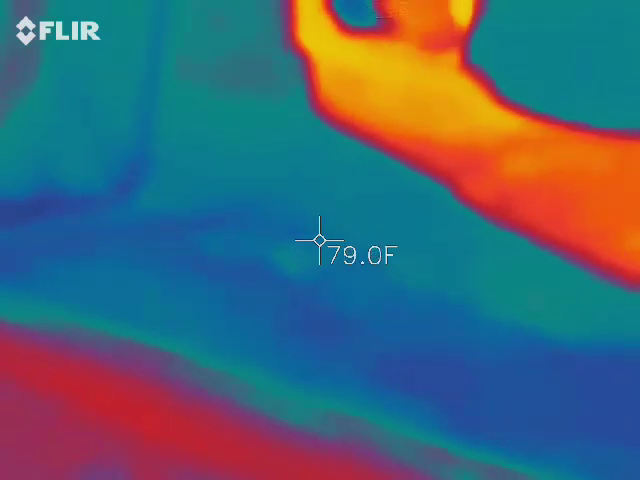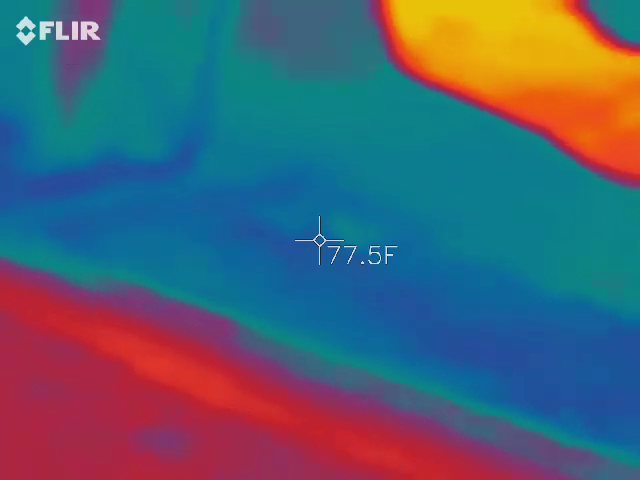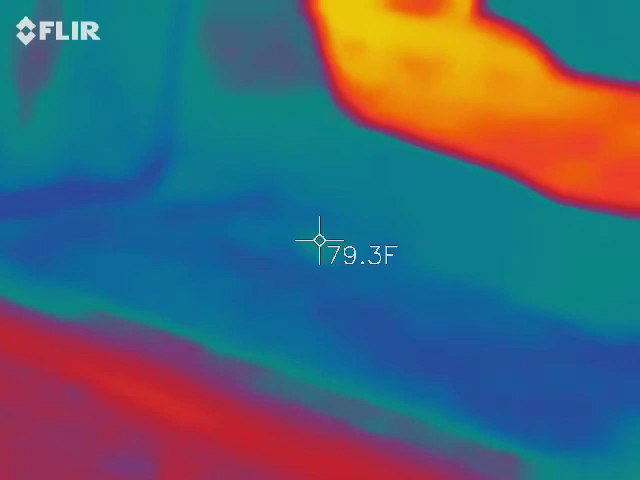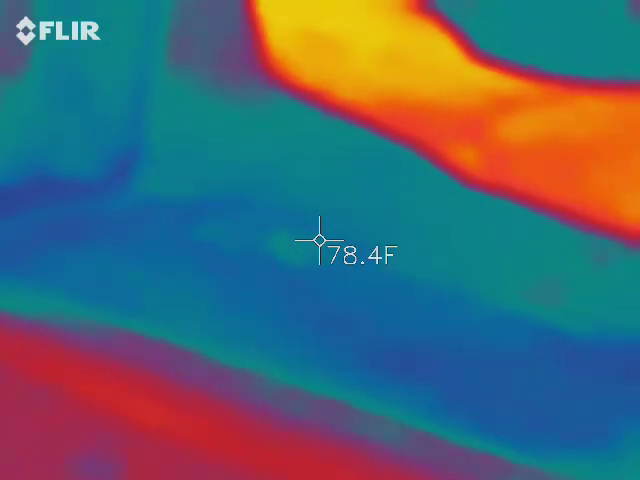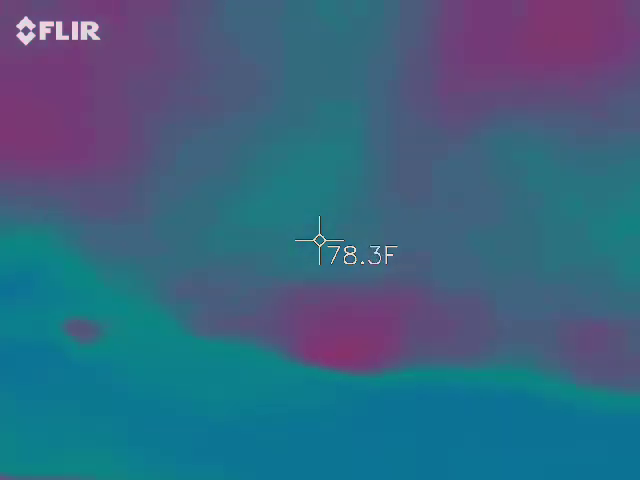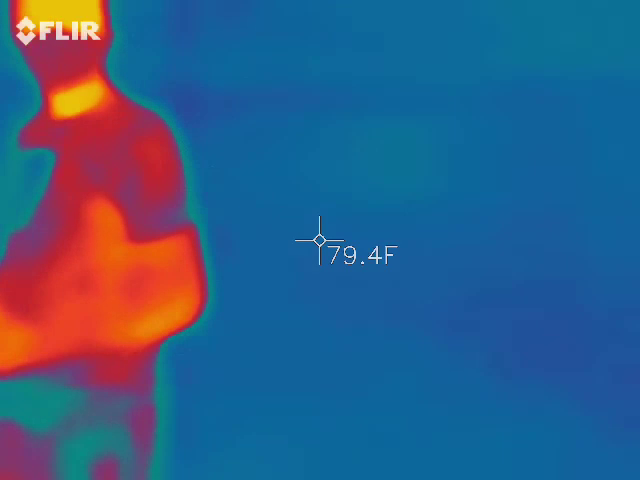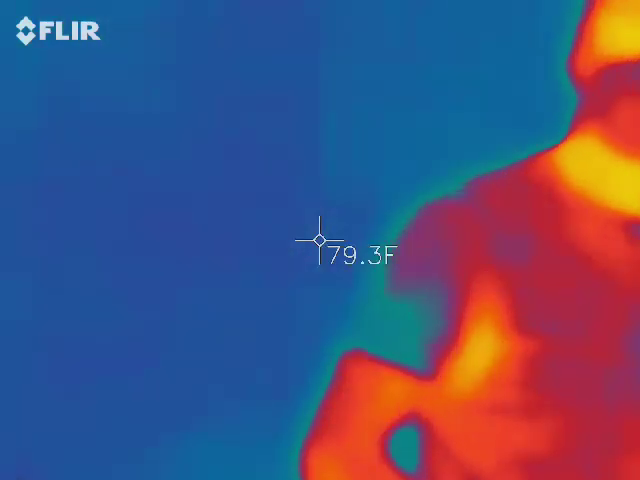And again, what I normally try to do, notice there's always a person in the frame. I train you guys to always try to keep a person in the frame because this way you know where your hottest point is and everything else will show up in different colors. So for example, shoot the wall for a second. Get that up and steady, like everything's orange and red, right? Watch what happens when I get in the picture. See how everything fluctuated? You get more color, you get to see more. You get to see the temperature differences.